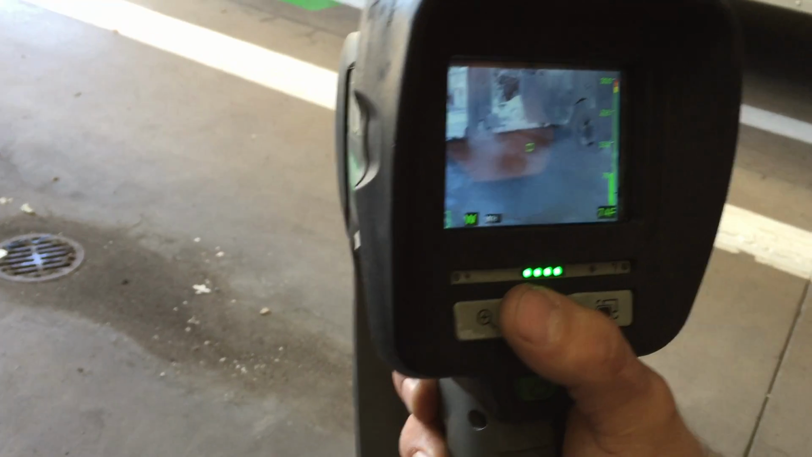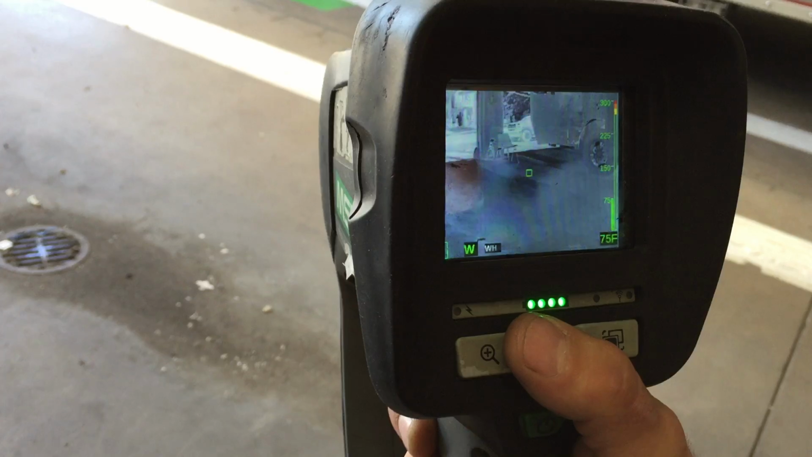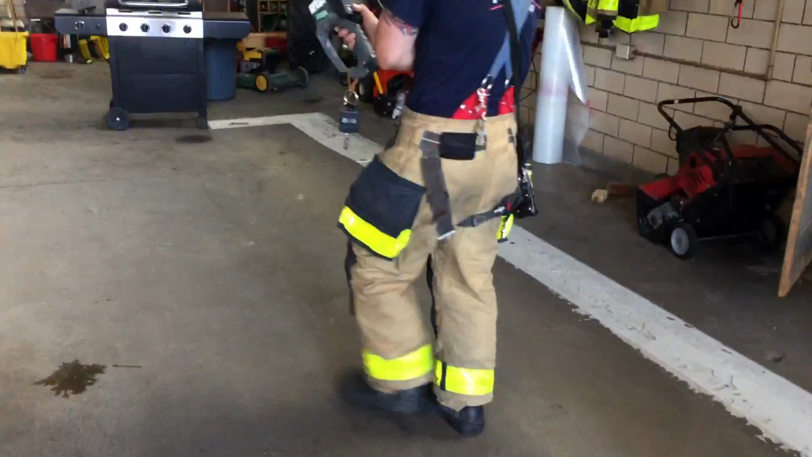So some of the other things I kind of already mentioned, that you don't really see holes in the floor too well. Depending on what you're looking at, I can actually walk you over here. We have a little doorway you can open that's kind of hard to pick up on.